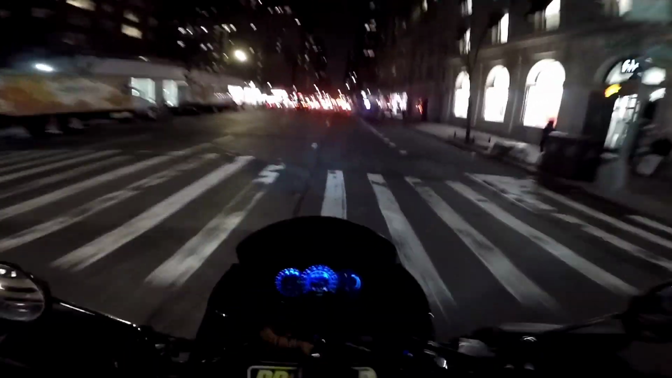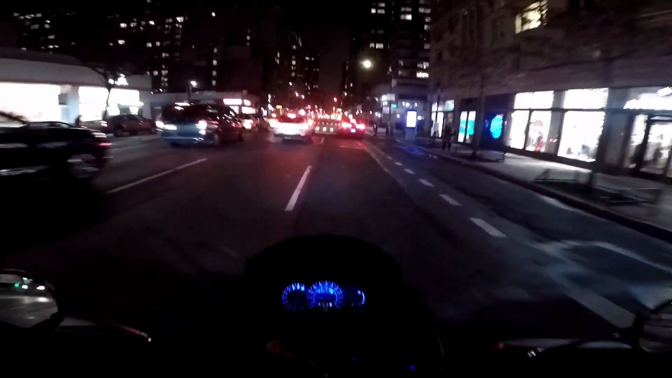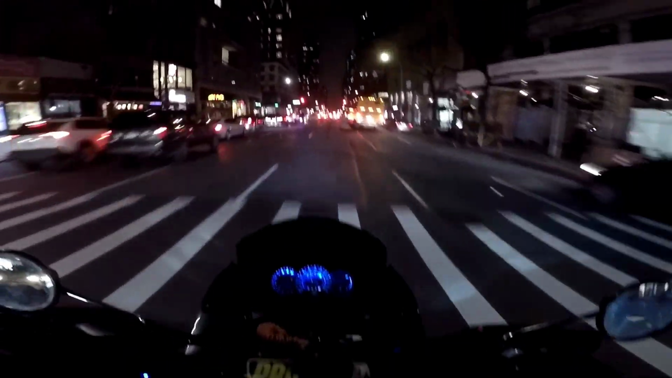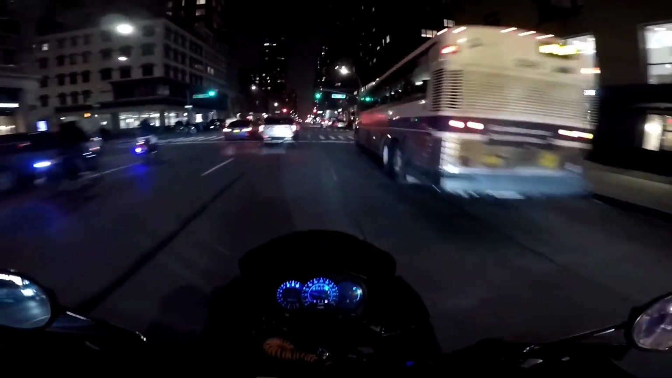I ended up doing an insurance thing on it because the engine blew on it. I was on the Harlem River Drive, and the engine went, the oil light came on, and bam, the engine just went, like, no warning at all.